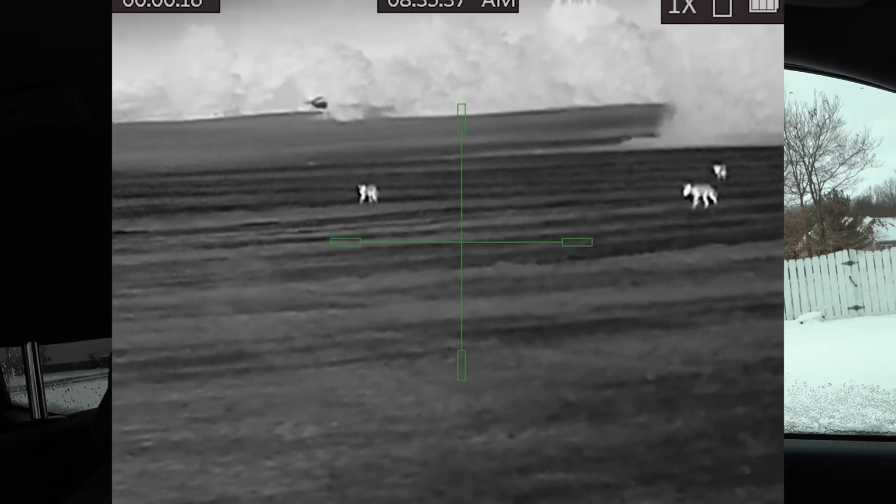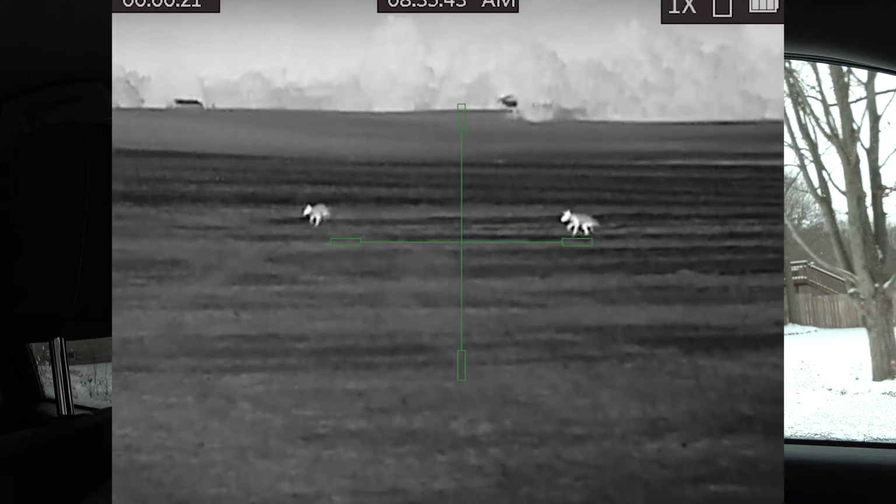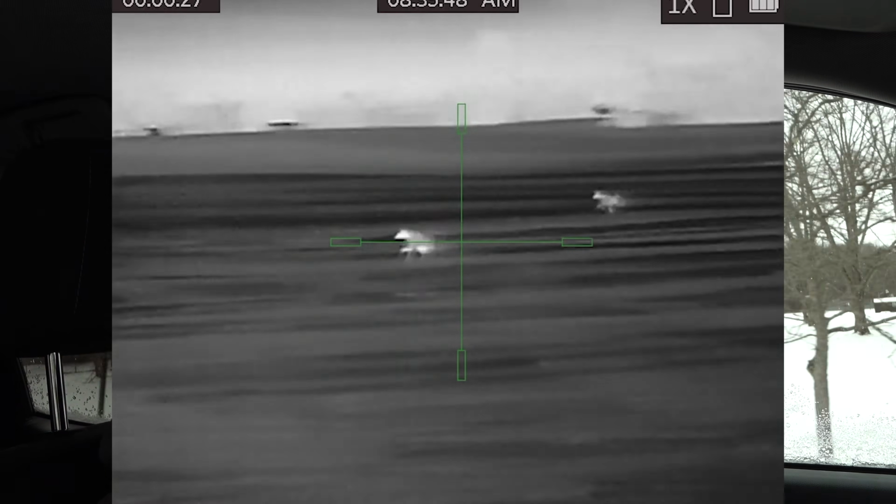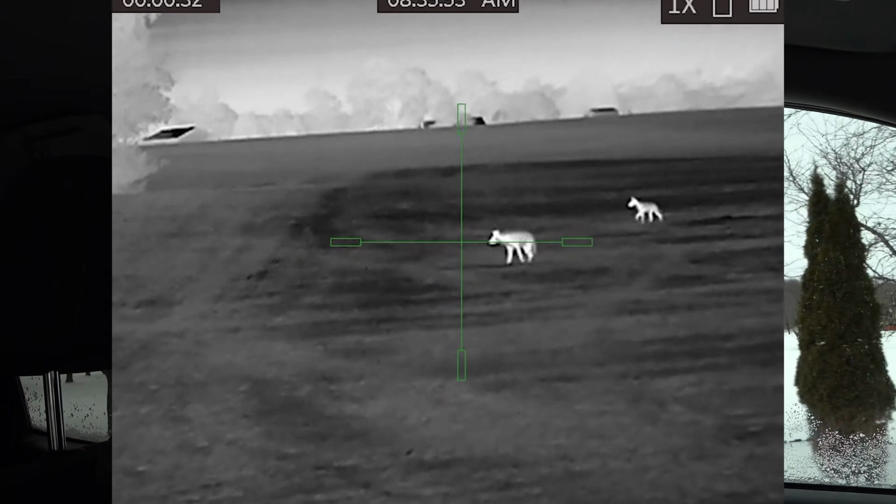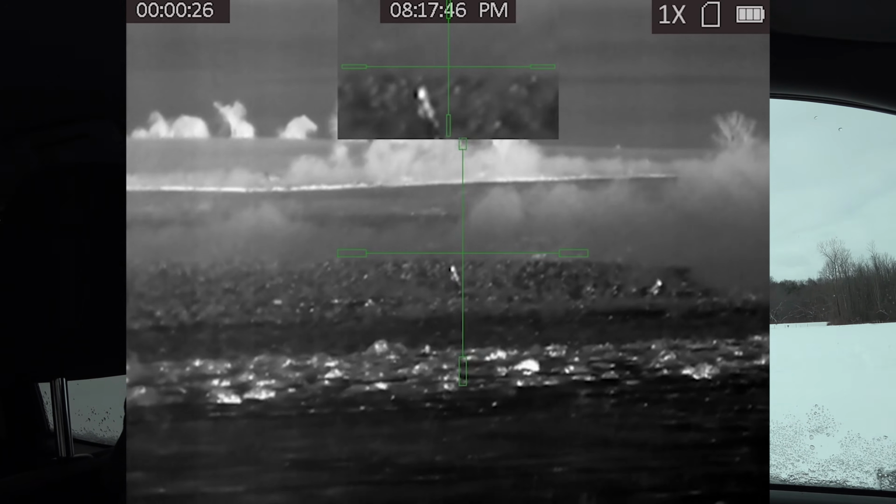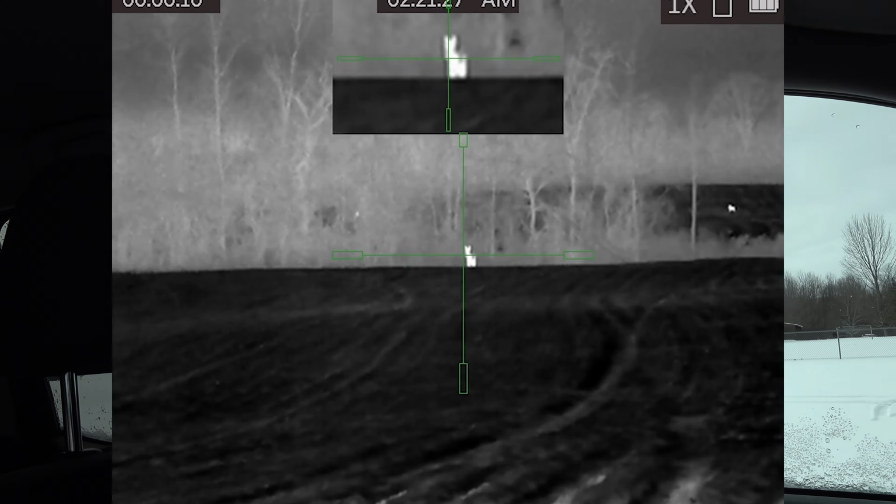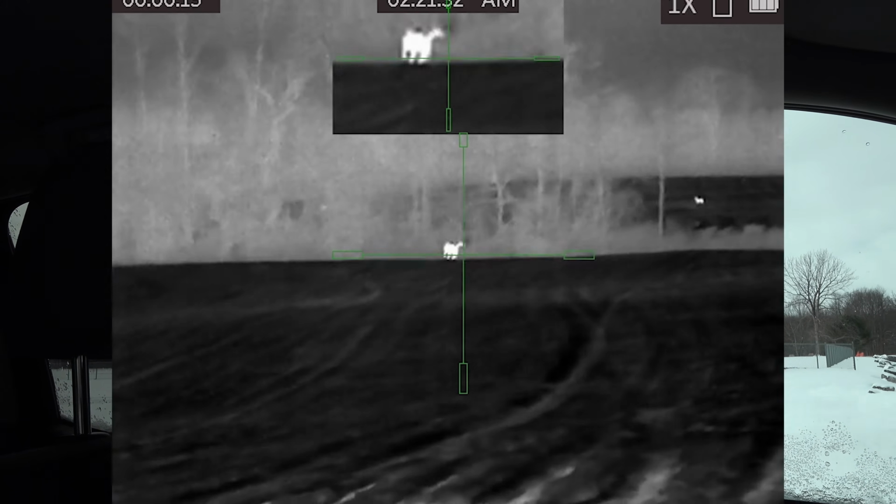Could help some people out, but it's a pretty decent little thermal, and we've been doing some coyote hunting. Brought it all over the place this year. We got some in New York and in Kansas. In Kansas we were using it as a scanner, but in New York, when I have my gun set up, it's my main scope. Pretty good thermal, and I have a bunch of footage from those hunts as well, so I'll plug those in here in the beginning, and then we'll just get right into sighting the gun in.